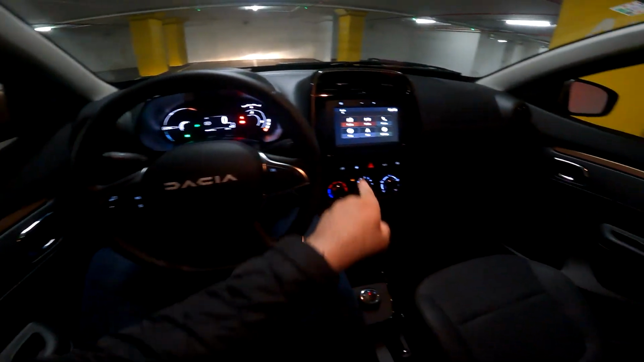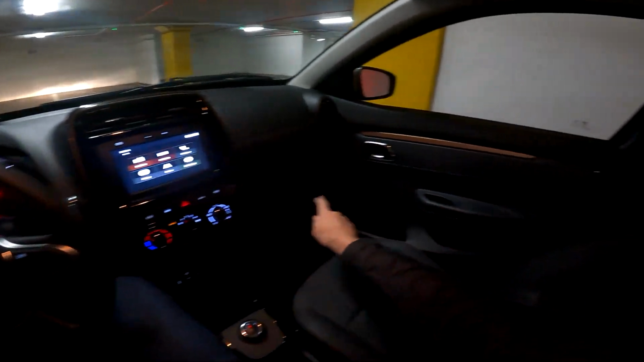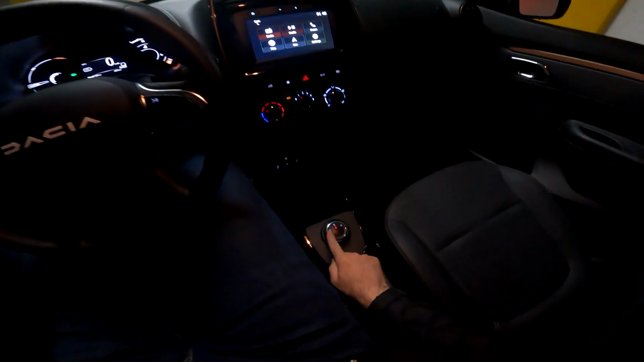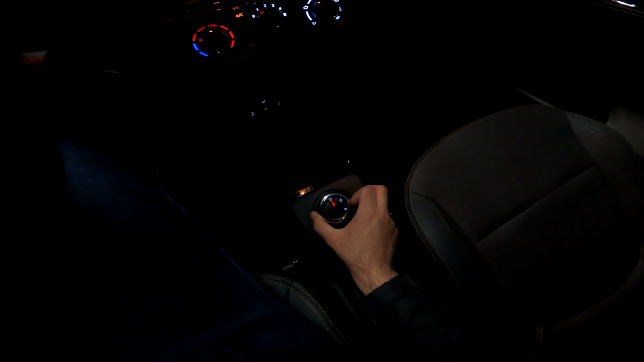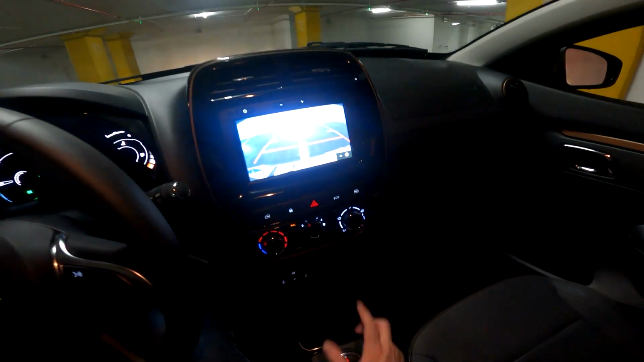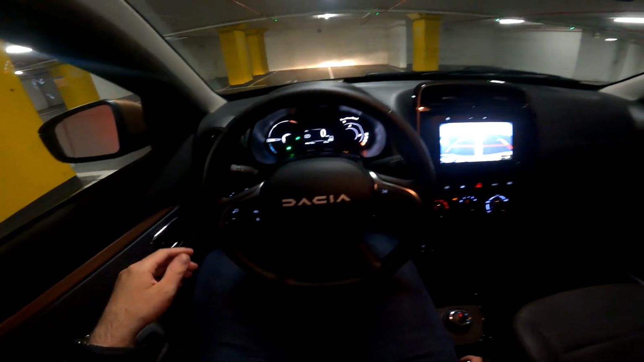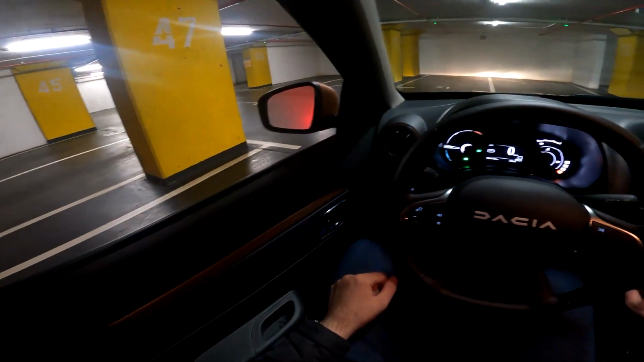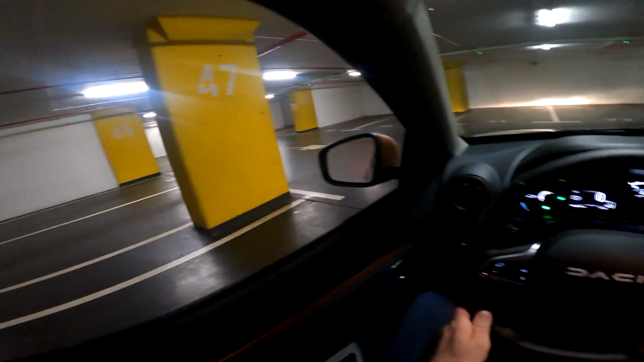Cooper brown elements. You can spot them here on the edges of this section, but also on the doors. Now, one very cool detail is this. This is your gear selector: drive, neutral, and reverse. You also get the view from the rear view camera, but let's put it to drive. If you want to open the window, you can do it here. Opens very fast actually. And yeah, let's go.